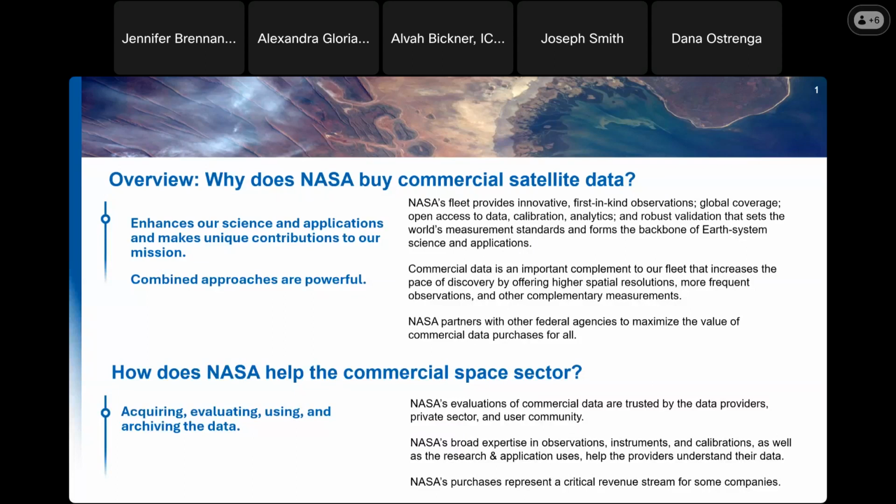So why does NASA buy and have an interest in commercial satellite data? As you're probably already aware, NASA has a very large fleet and funded projects that provide a suite of data that covers a large breadth of understanding the complex Earth system, looking at observations and helping to support science and application goals.